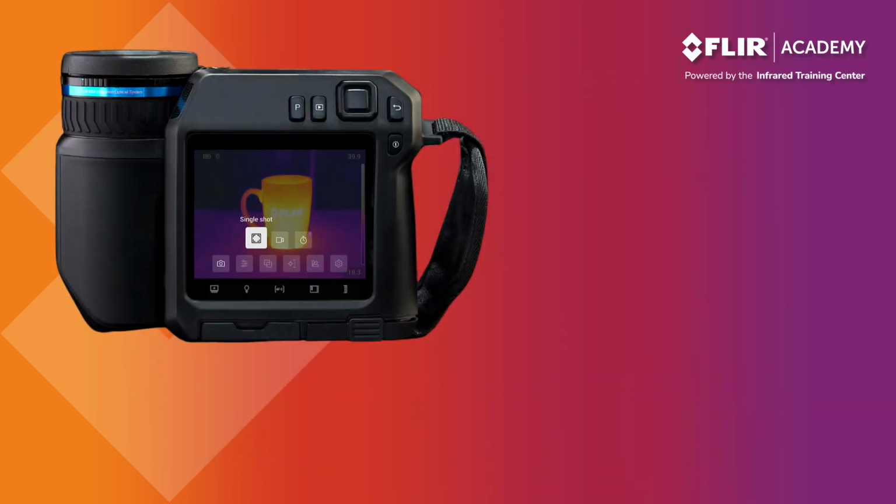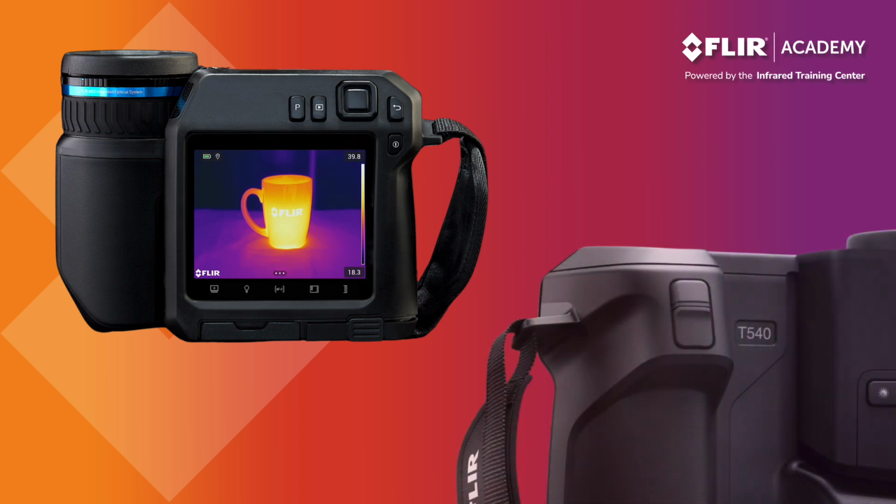To save a thermal image with a single shot, point the camera at your target, frame it properly, and press the Save button on the front of the thermal imager. This will capture both a thermal and visible light control photo. When recording mode is set to video, pressing the Save button will start video recording. Pressing it once more will stop recording.